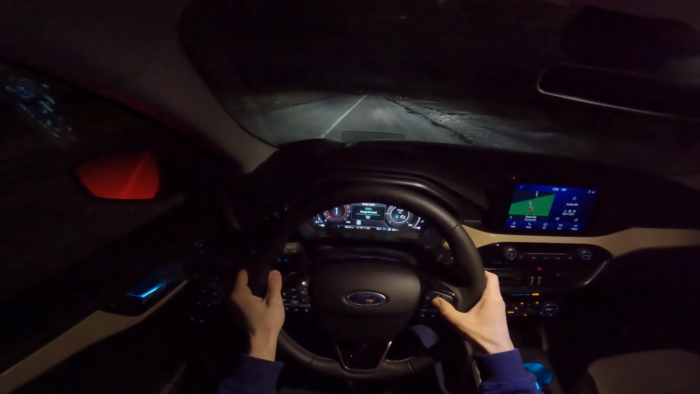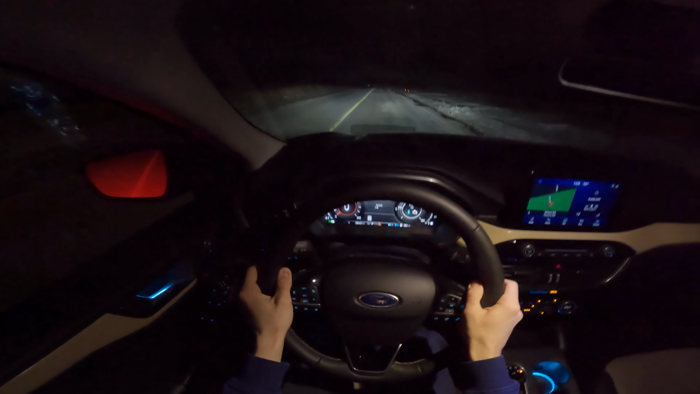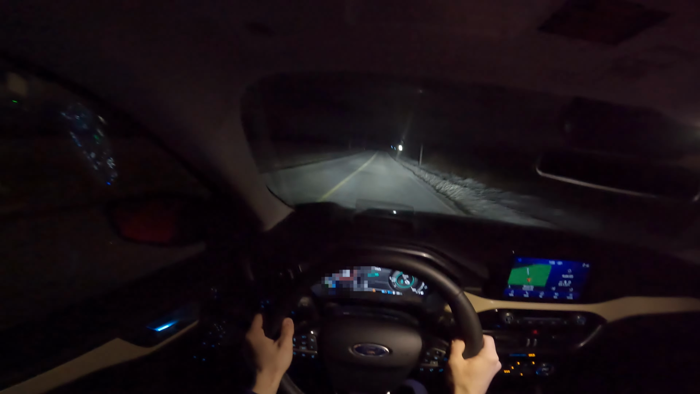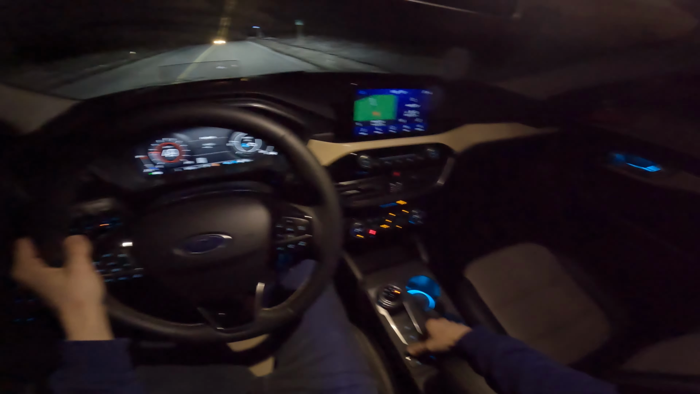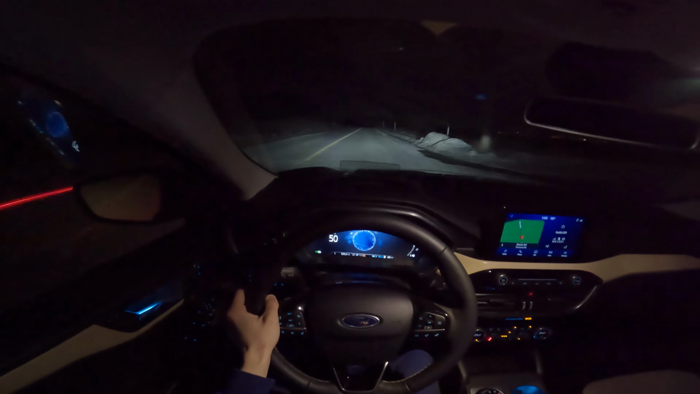Okay, brake torque, stance, go sportier. Okay, not too bad. Of course not the fastest out there, but it does a decent job, I would say. Does a decent job with the CVT. And let's put it back into regular driving mode. There we go. Normal.